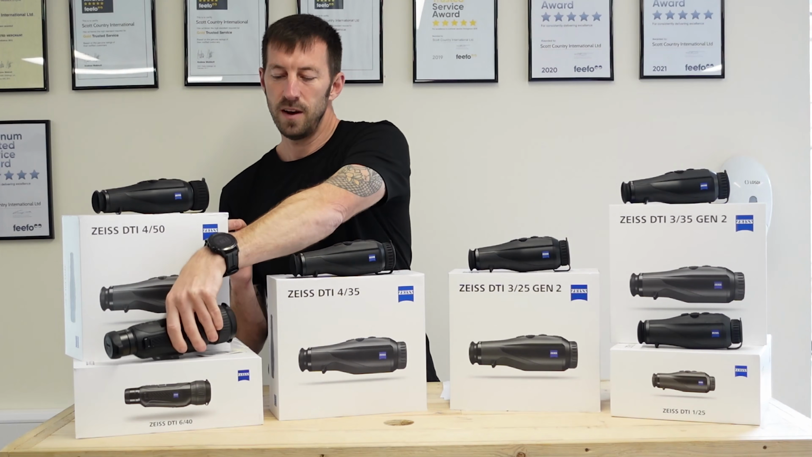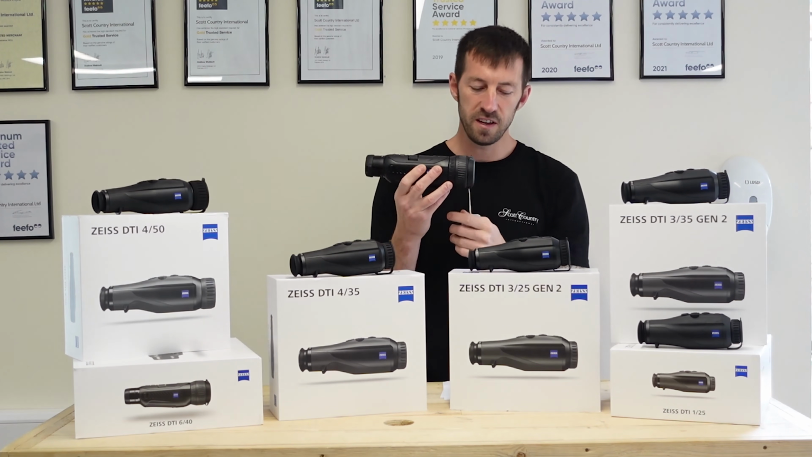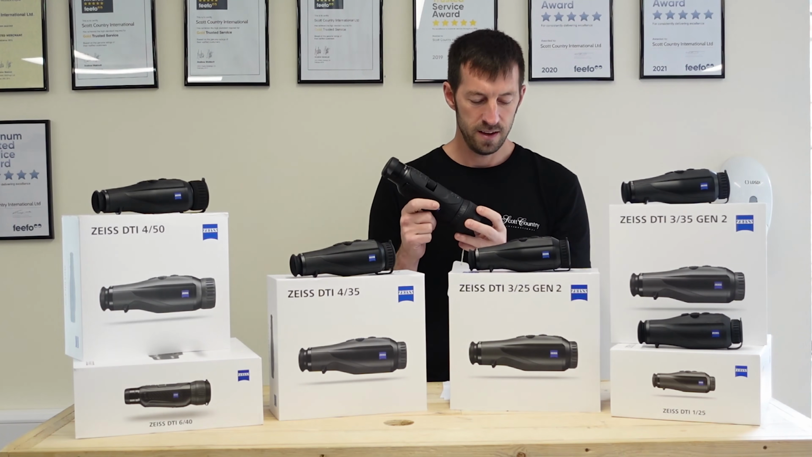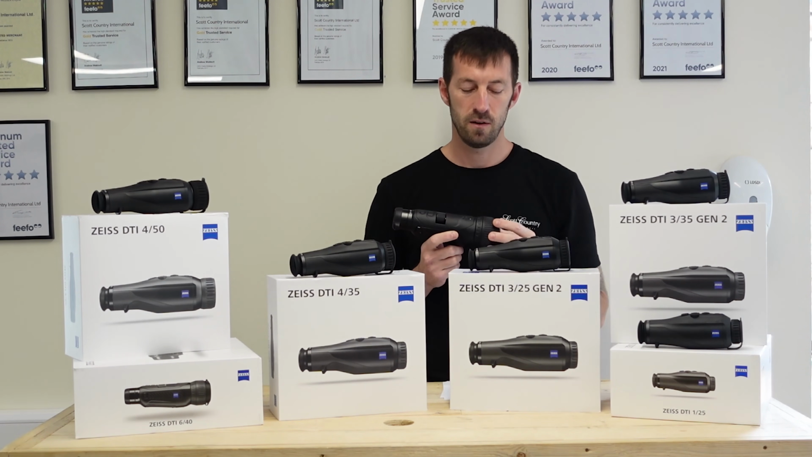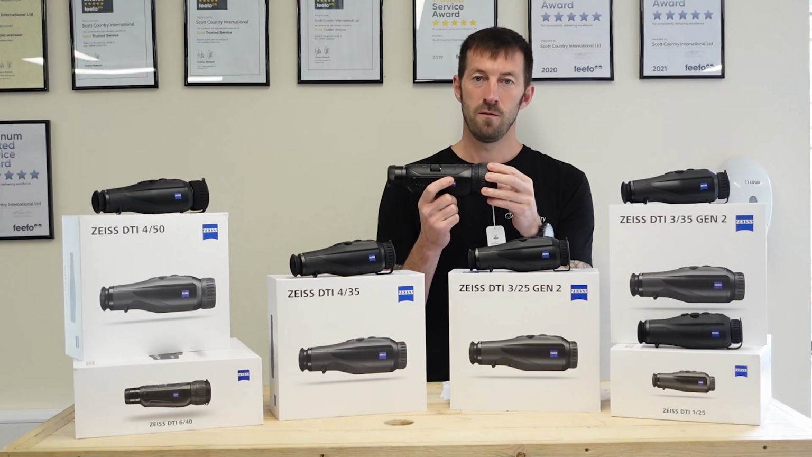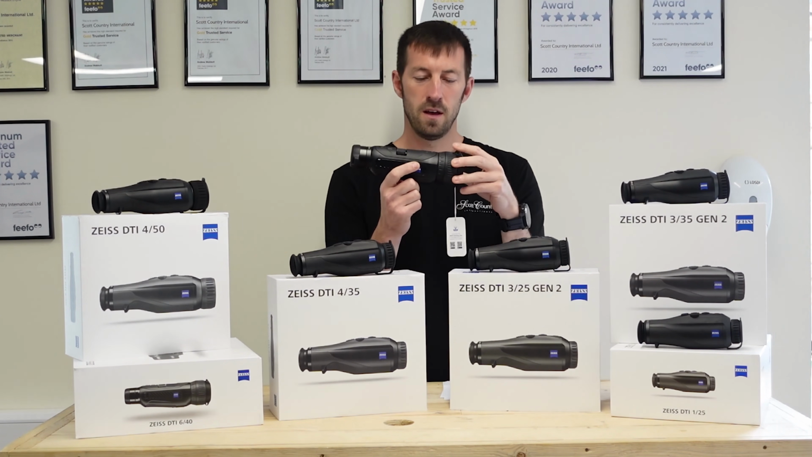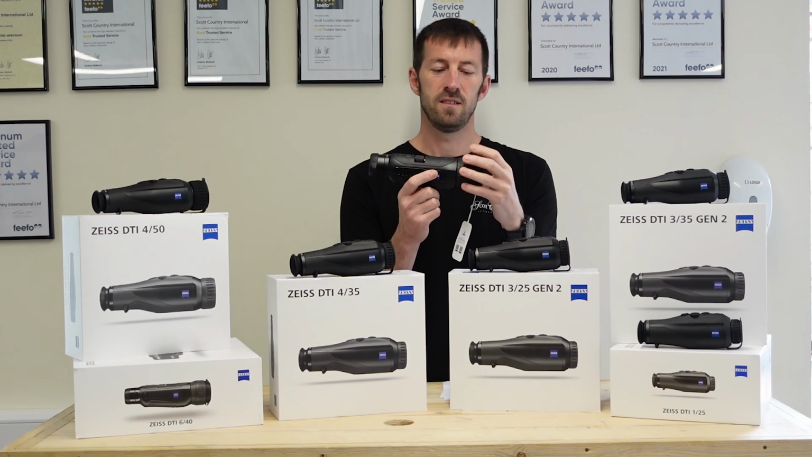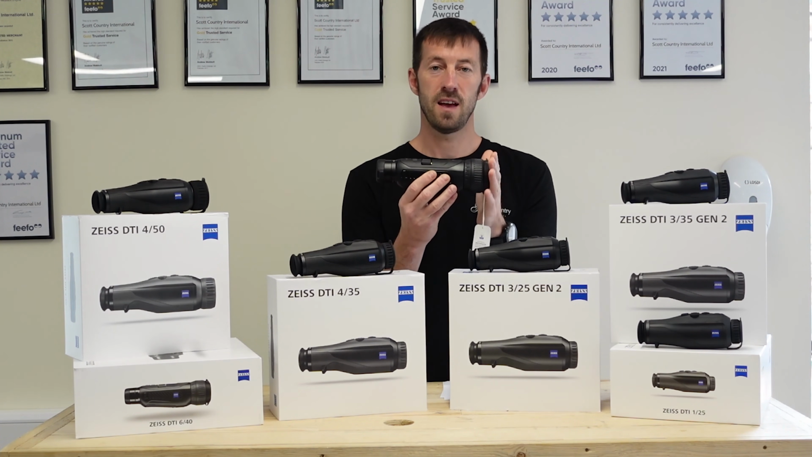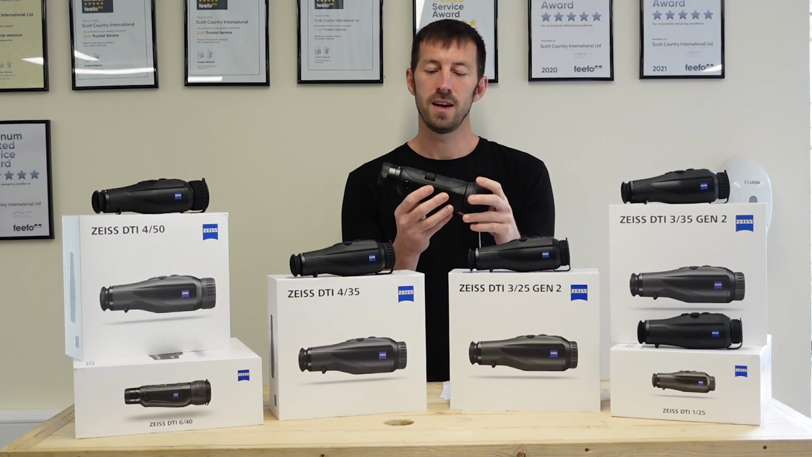And then moving up to the flagship model, the DTI 640. Now this is a 640 by 480, 12 micron, sub 35 millikelvin NETD, with a 2000 meter detection range, a 40mm focal length. Now all that's gone into these is slightly more algorithms and programming in Germany. Now these are handmade in Germany. We watch these get made.